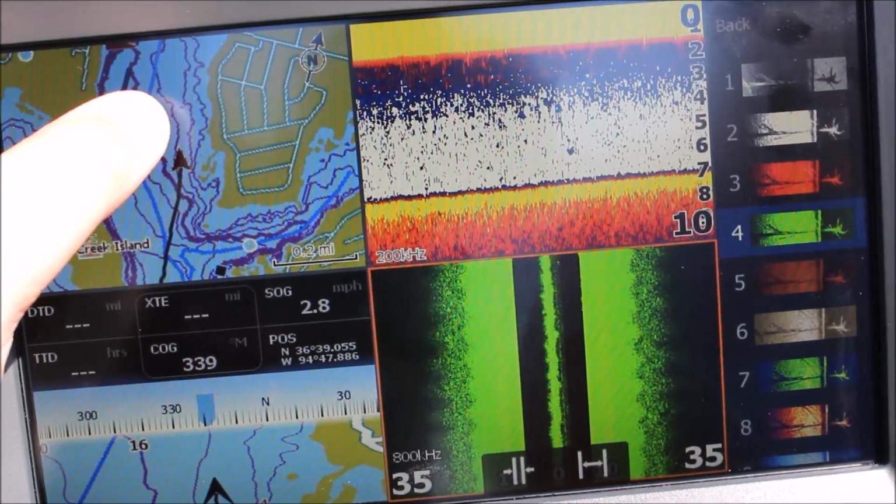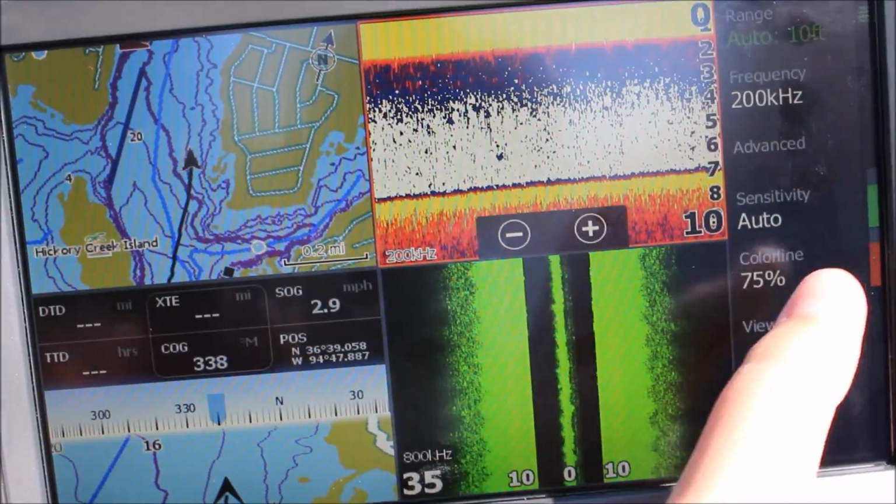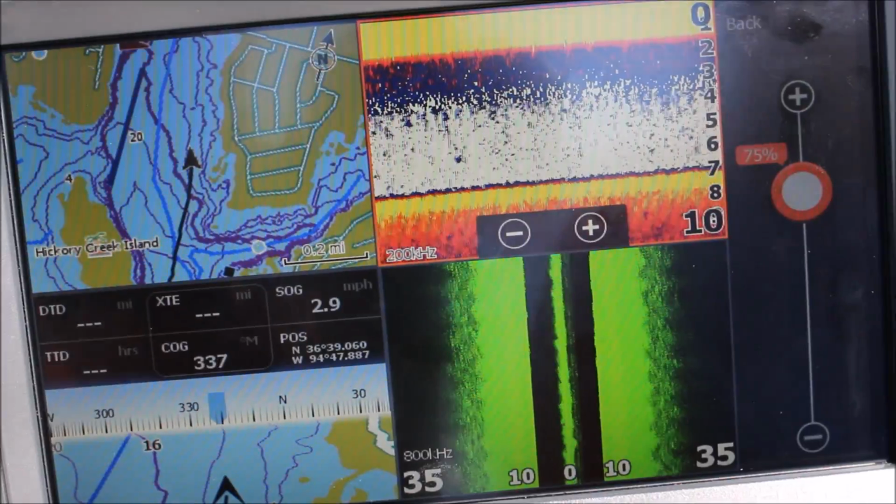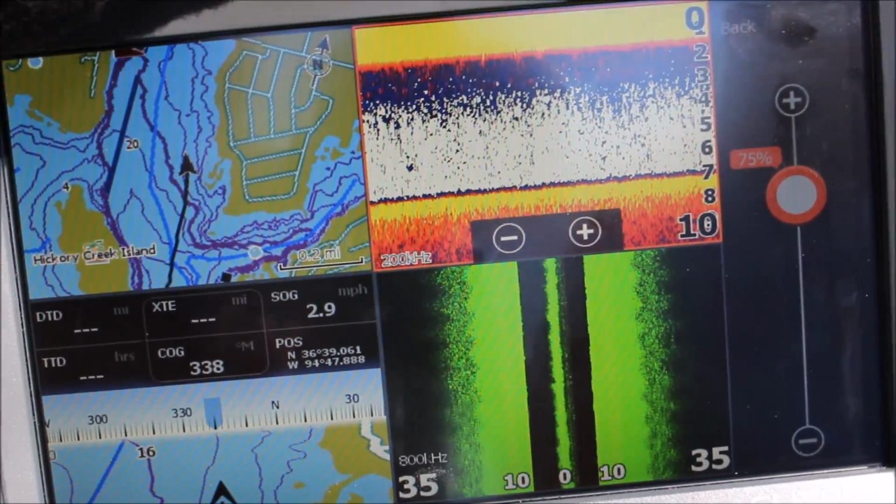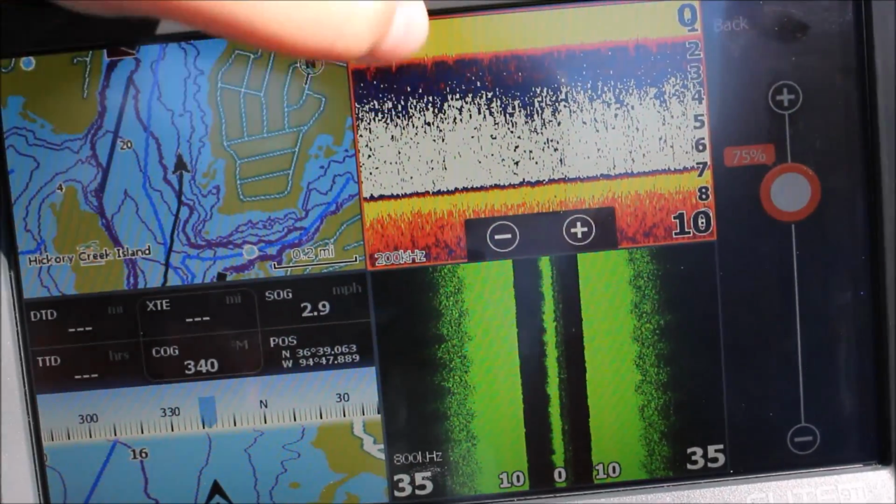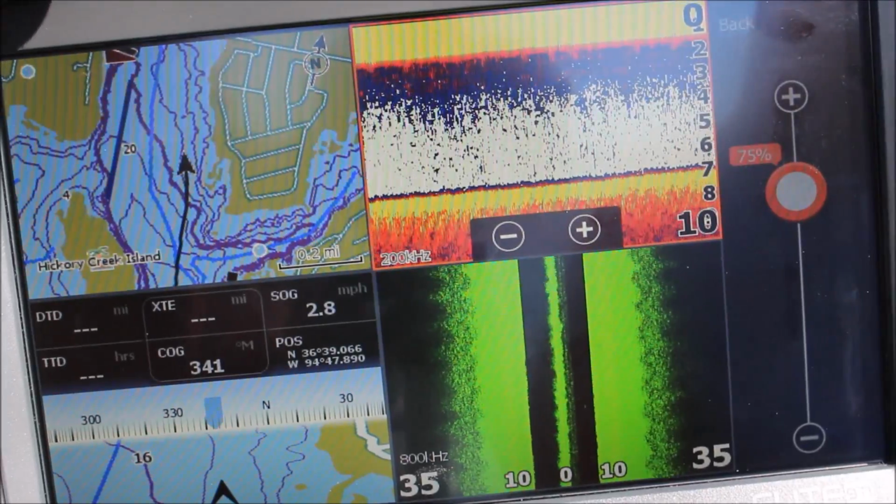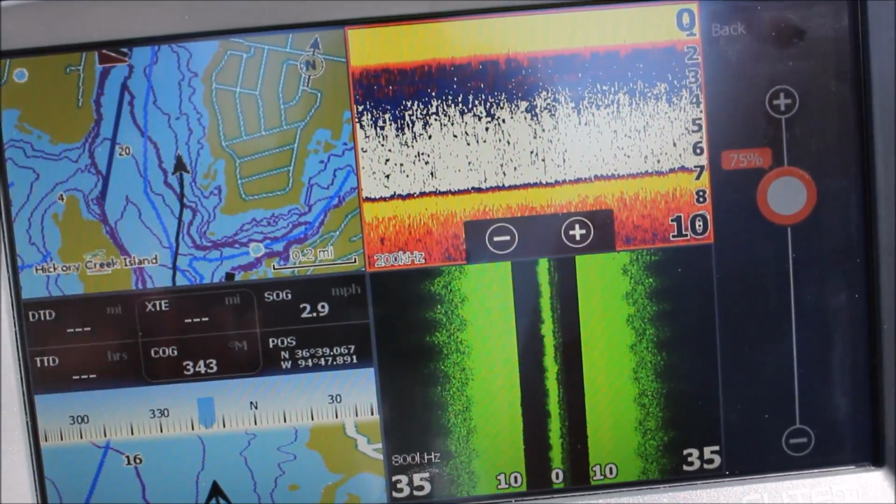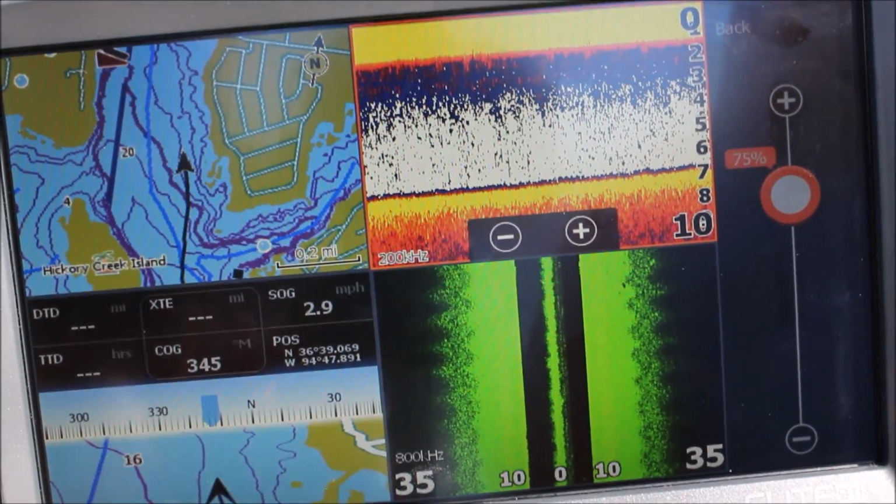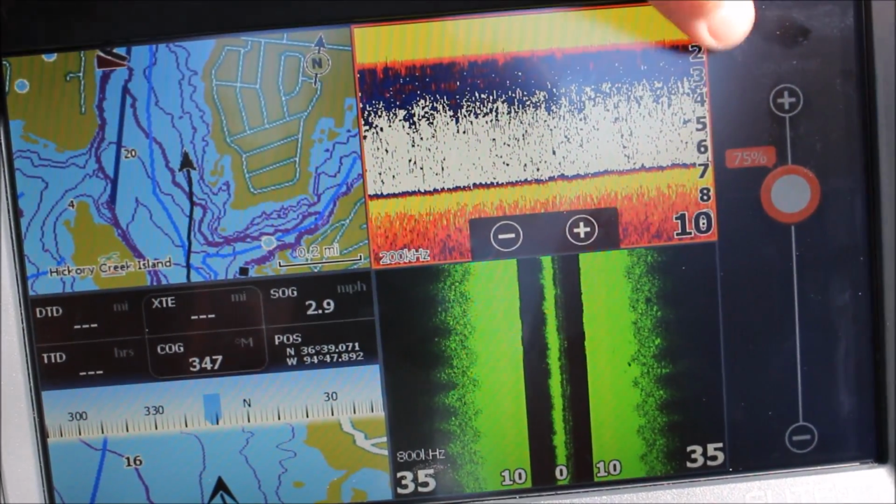And then for this, your sonar, you can change your color line however you like. We keep it at 75% because it shows the yellow up here, which is hard surfaces, and then it's just the default, so it is what they prefer you use, or they recommend you use, my bad.